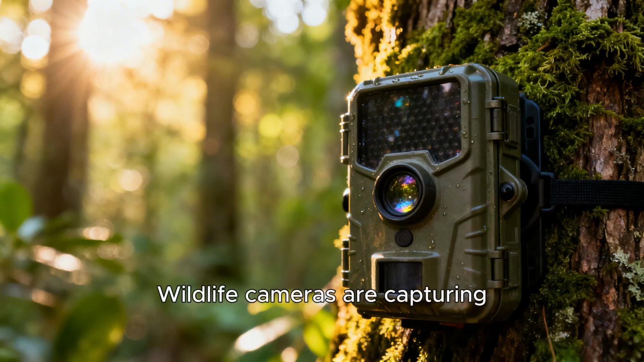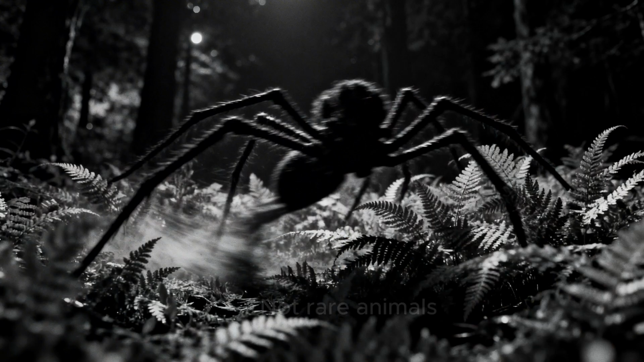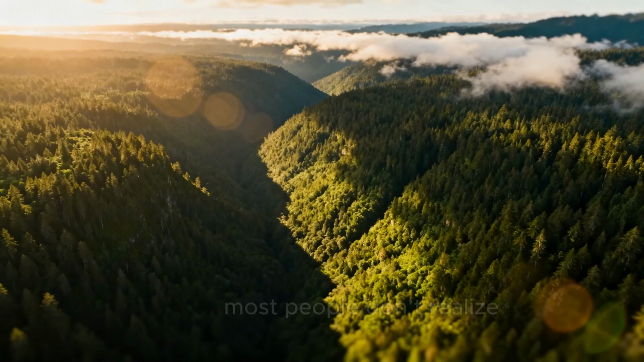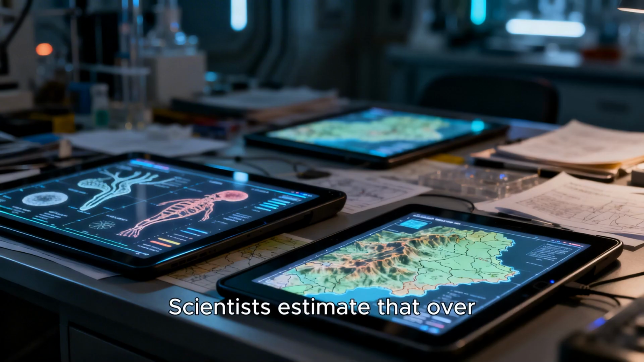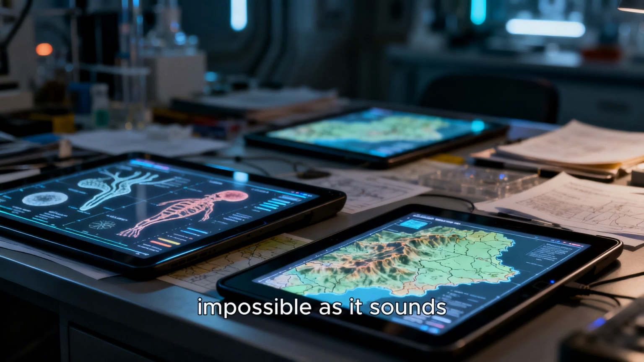Wildlife cameras are capturing animals that scientists can't explain. Not rare animals, not endangered species. Completely unknown creatures that don't match anything in official records. And here's the truth most people don't realize: we haven't even discovered most life on Earth yet. Scientists estimate that over 80% of species are still unknown. Which means what you're about to hear might not be as impossible as it sounds.